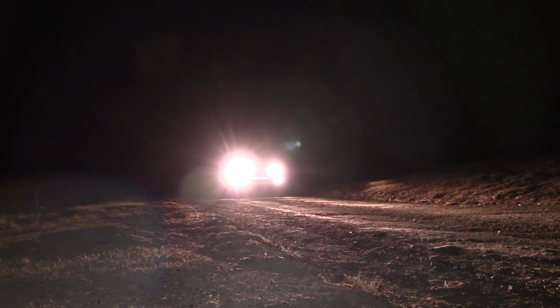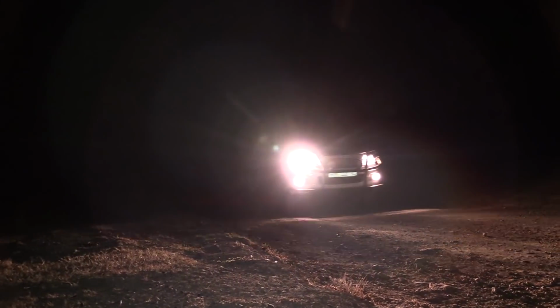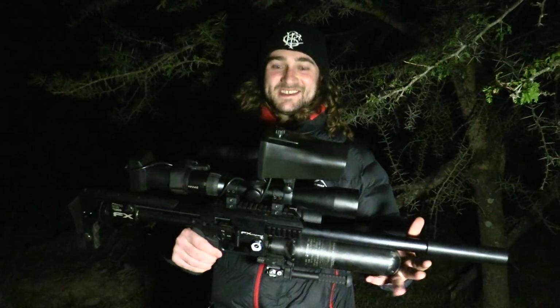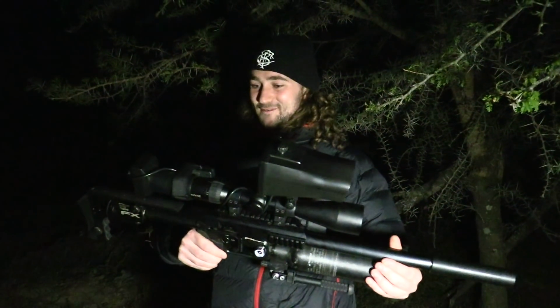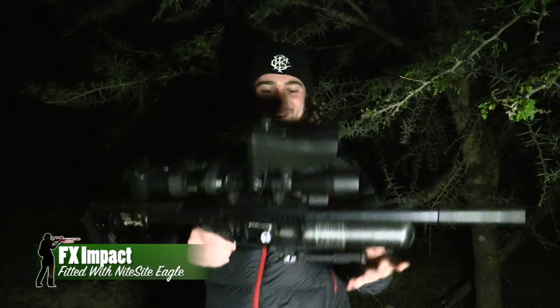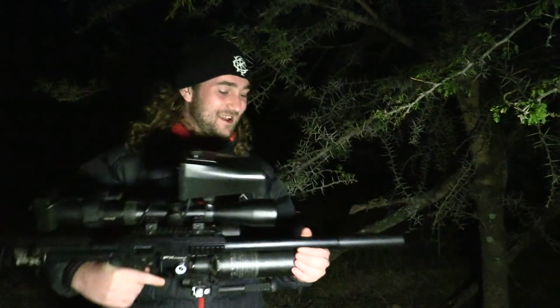At this point, we decide to change tactics a bit. We head back to the house, put the spotlight away, and bring out the night vision. Right, so as you can see now, we've fitted the night sight to this gun. It looks like a freaking alien laser gun with all this fancy stuff on it. I've got my torch on the side here still, but night sight's on. This is a killing machine now.